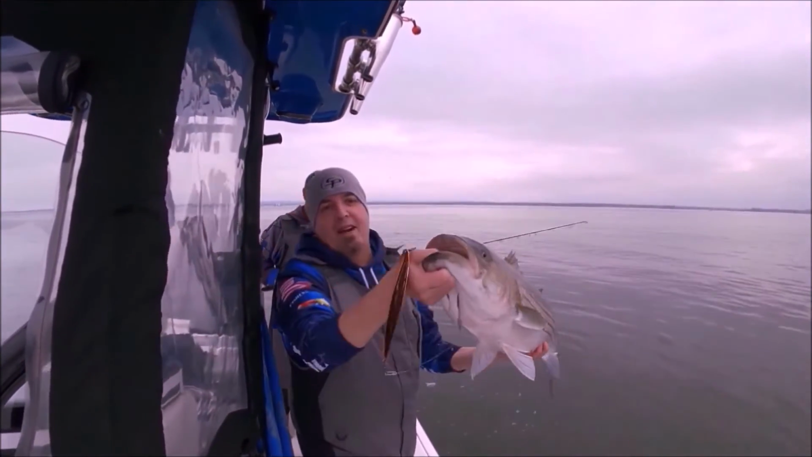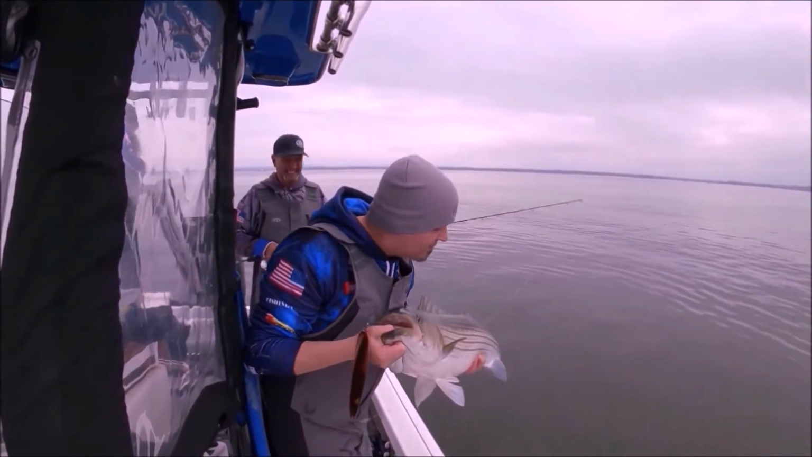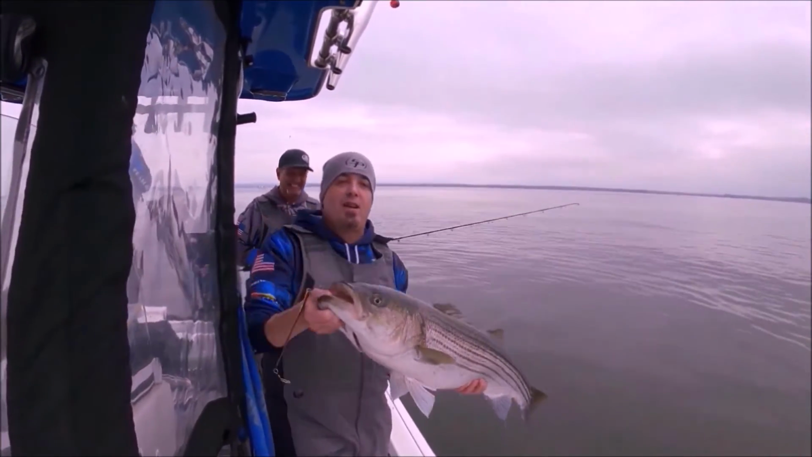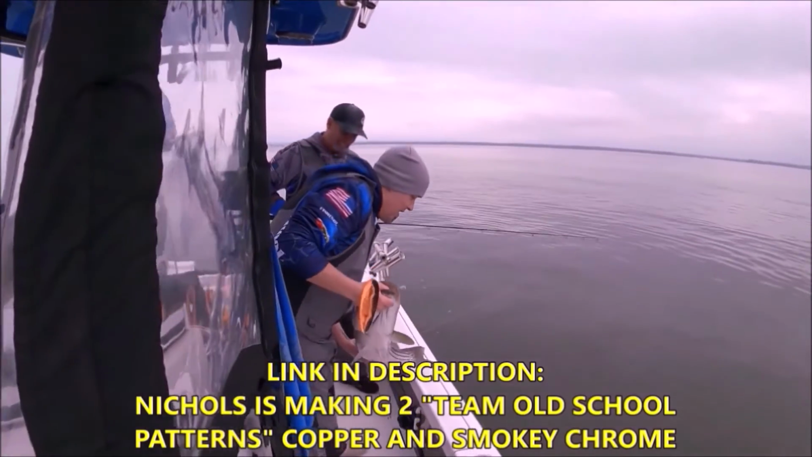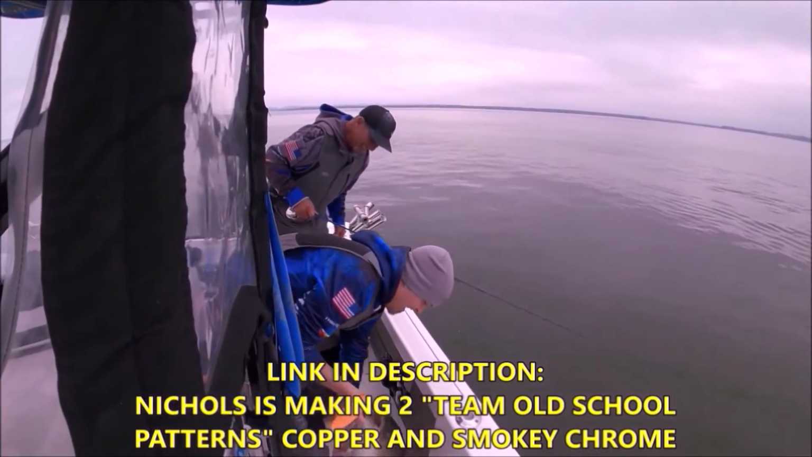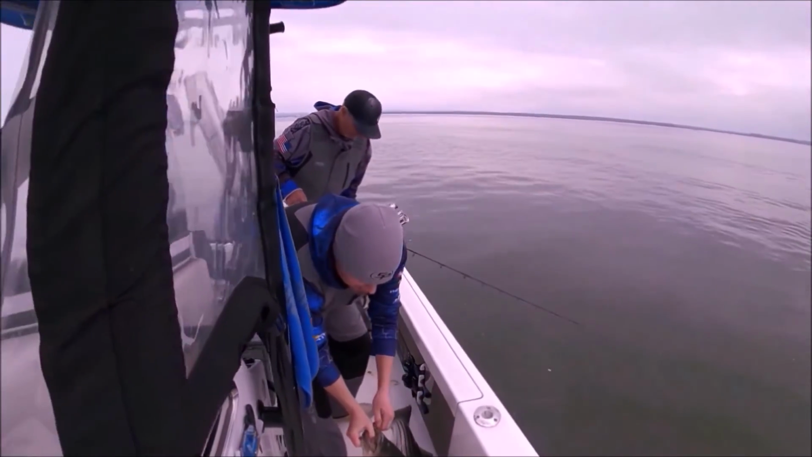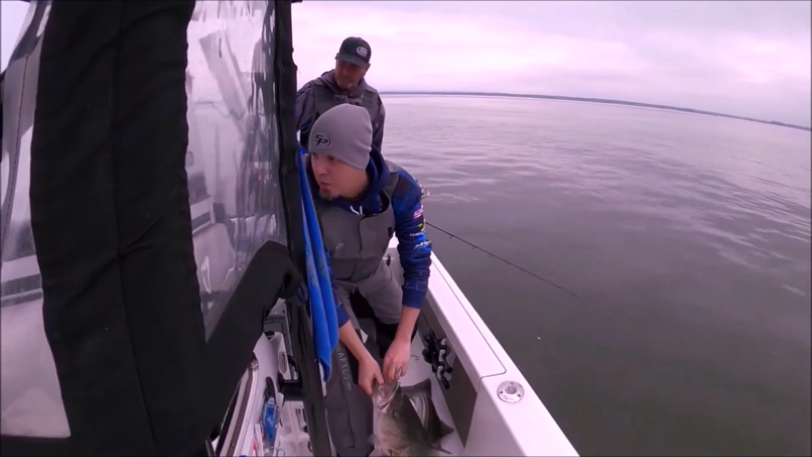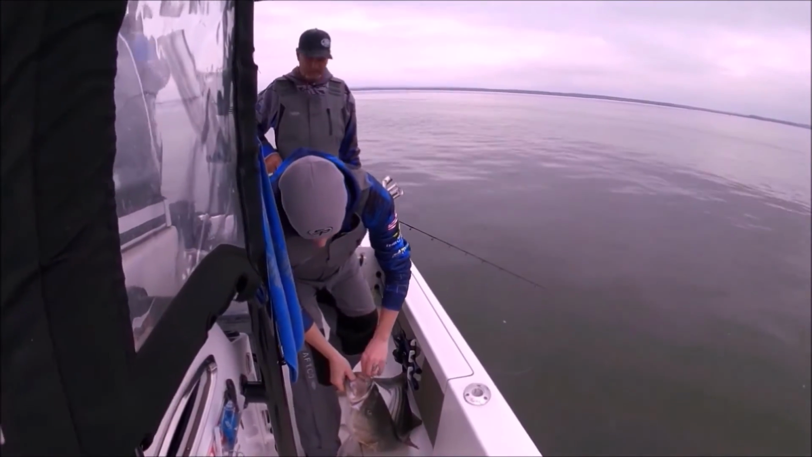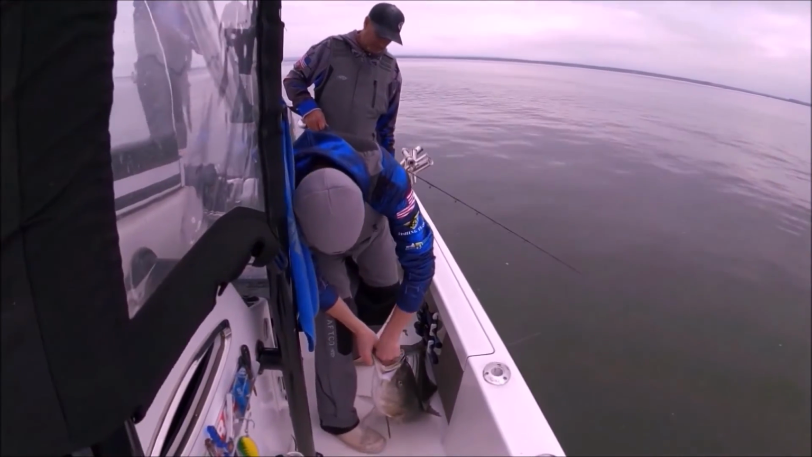That is a beaut on the copper. It's a Team Old School pattern. You can get it at the Nichols website. Go to their Ben Parker spoons, and we've got two colors that we're just trying out. And they're doing good. Honestly, guys, first time we put them down, but we put them down in a pile of fish. To be honest, I'm sure any color would work right here, but this one seemed to whack one first, so let's get her back as soon as we can.